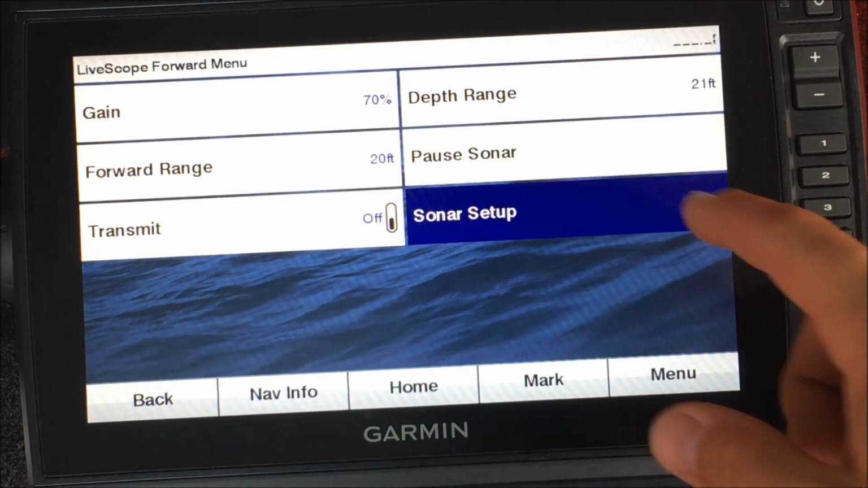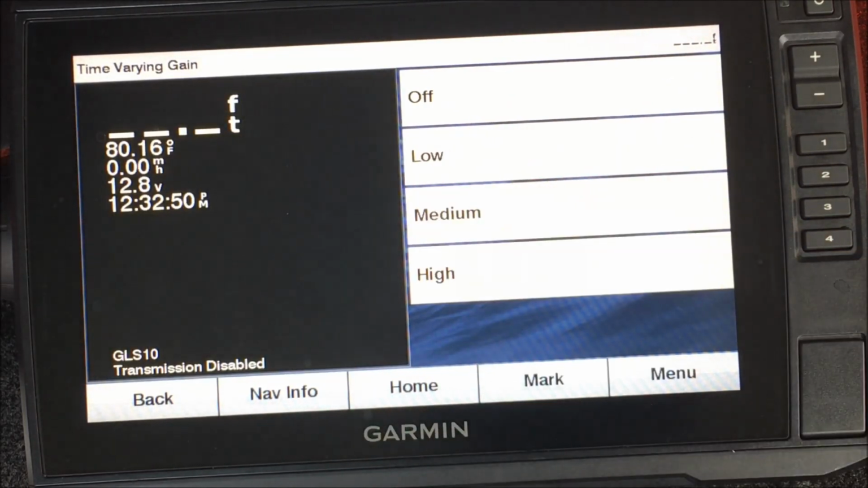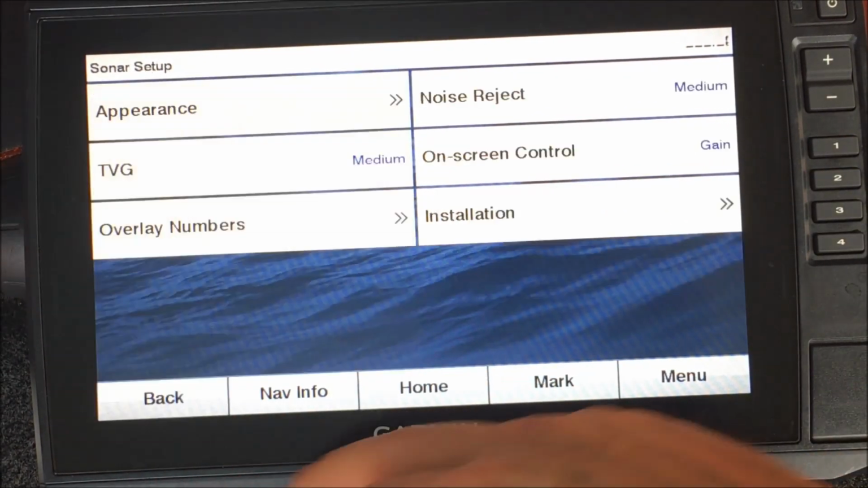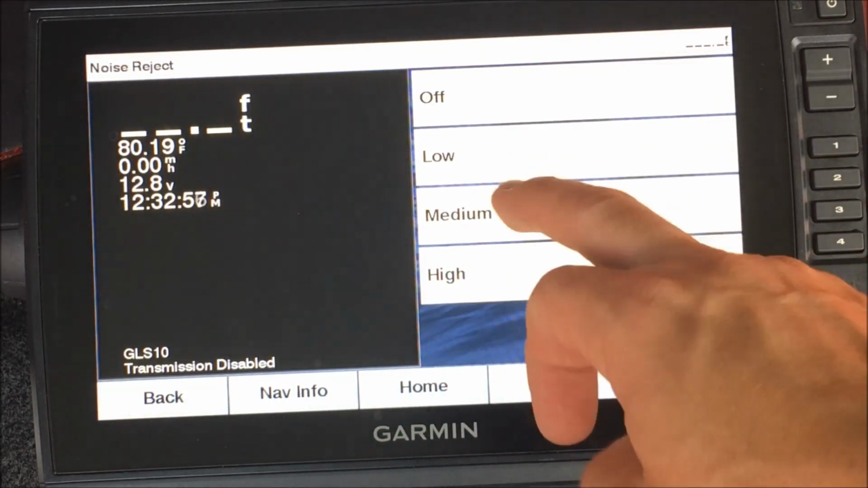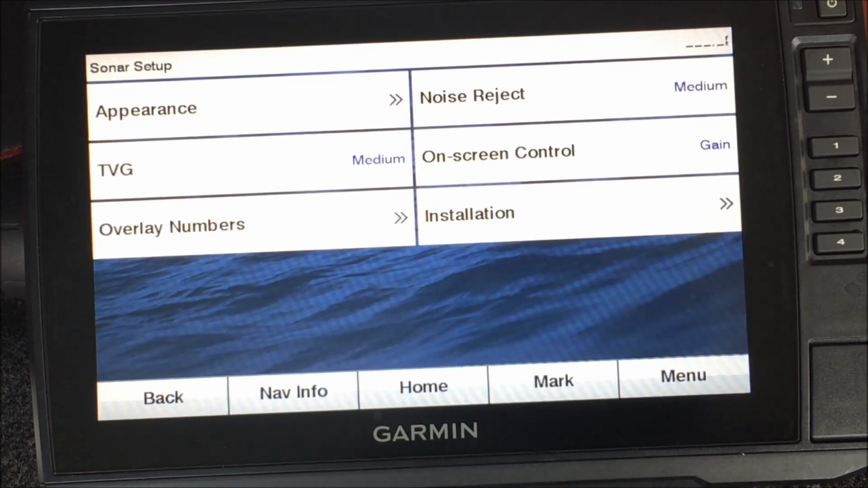Alright, so back to menu, sonar setup. Let's talk about noise reject and TVG. Time varied gain is TVG, okay? I run those both on medium, the noise reject and the TVG. I like medium on those.